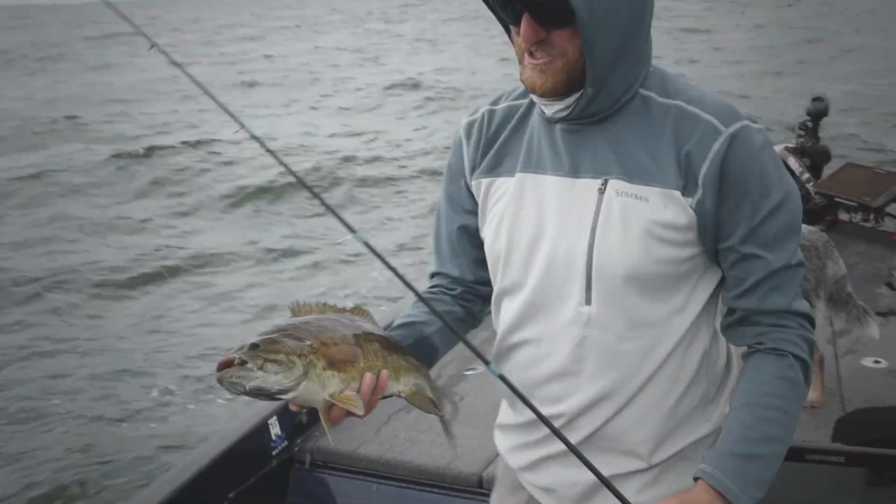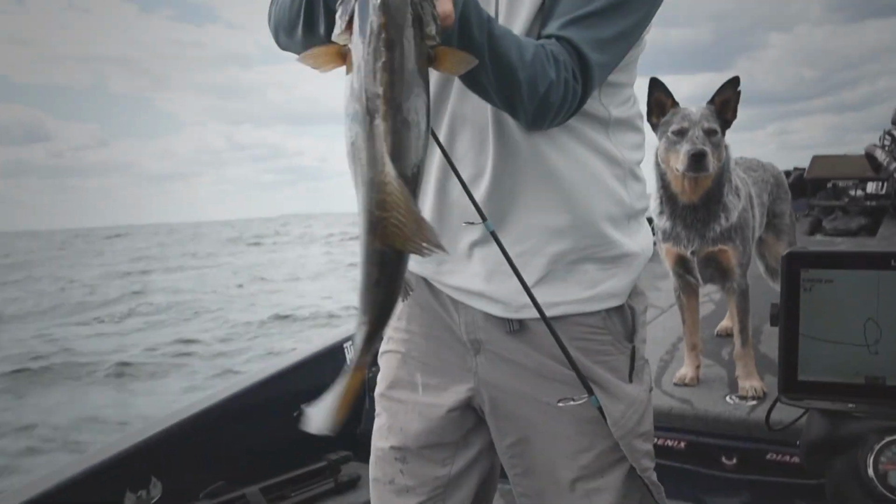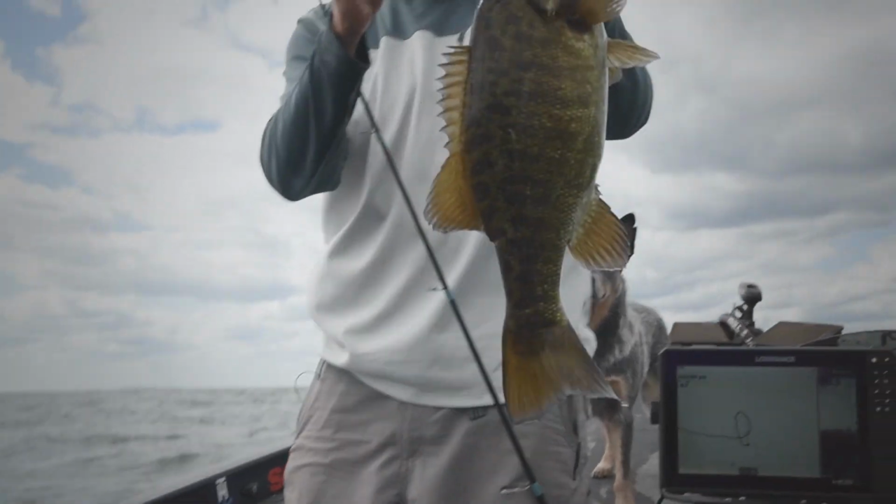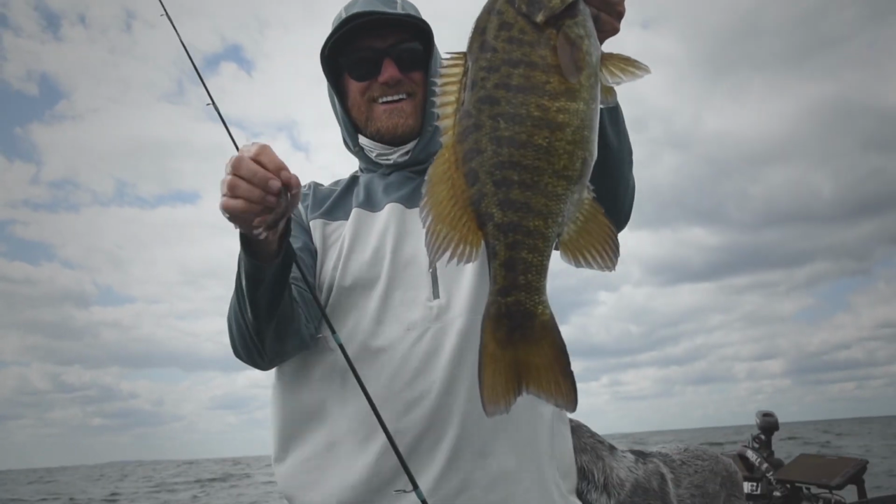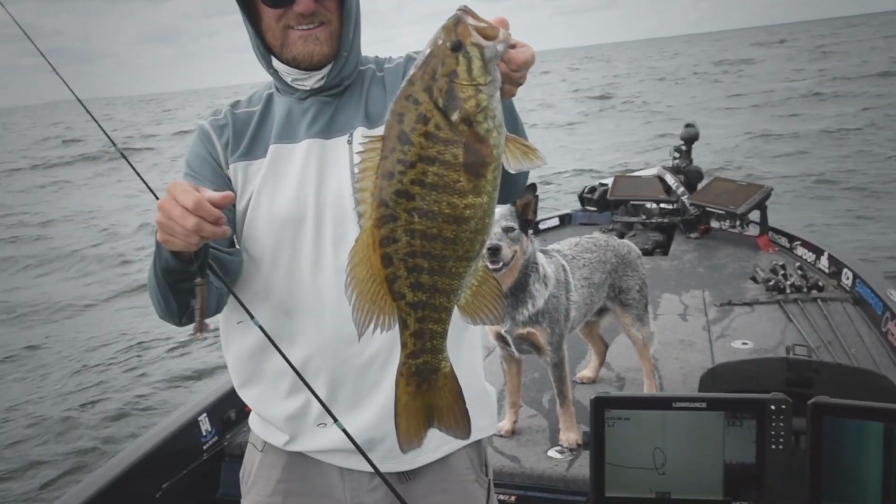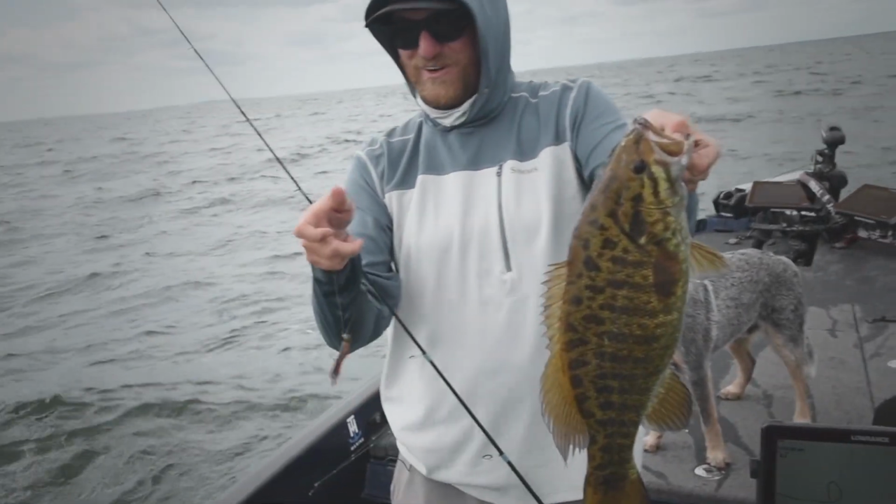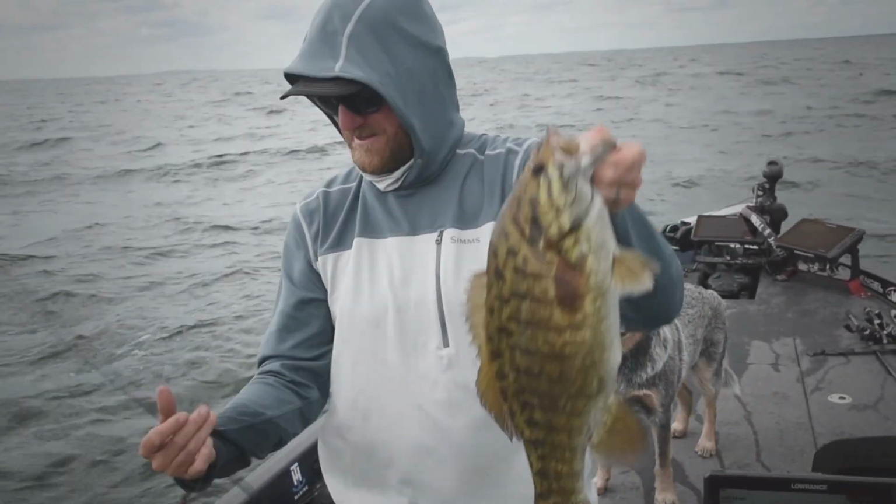Just like that, dude, and they choke it. They get it. I just let that Ned rig sit right on top of that rock. I just let it sit there and I watched the little sonar blob just come right to those little cluster of rocks and just, you're kidding me, and I went down to look and sure enough he was on it. That's a nice fish.